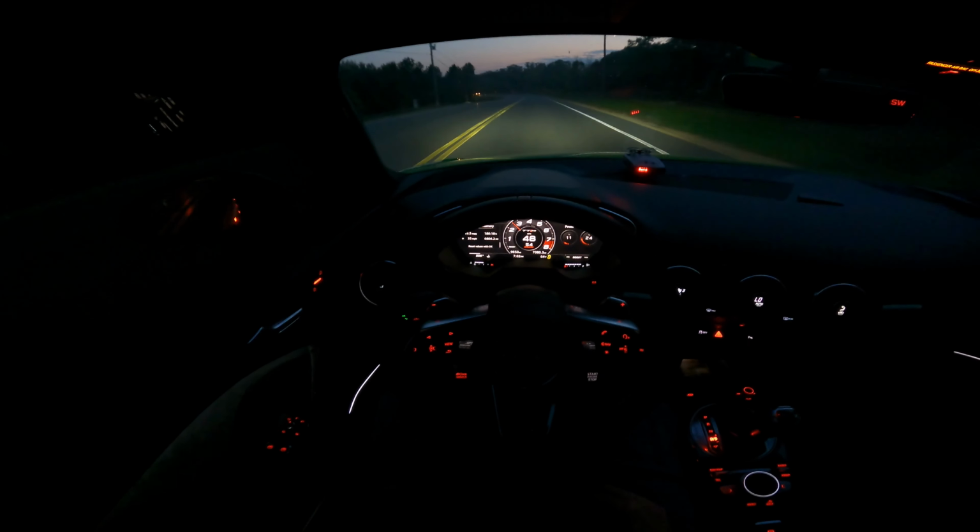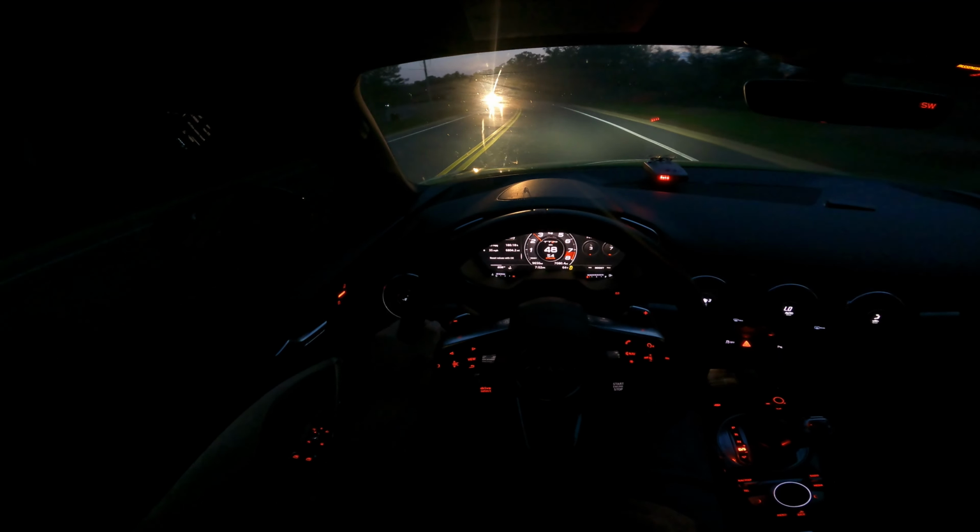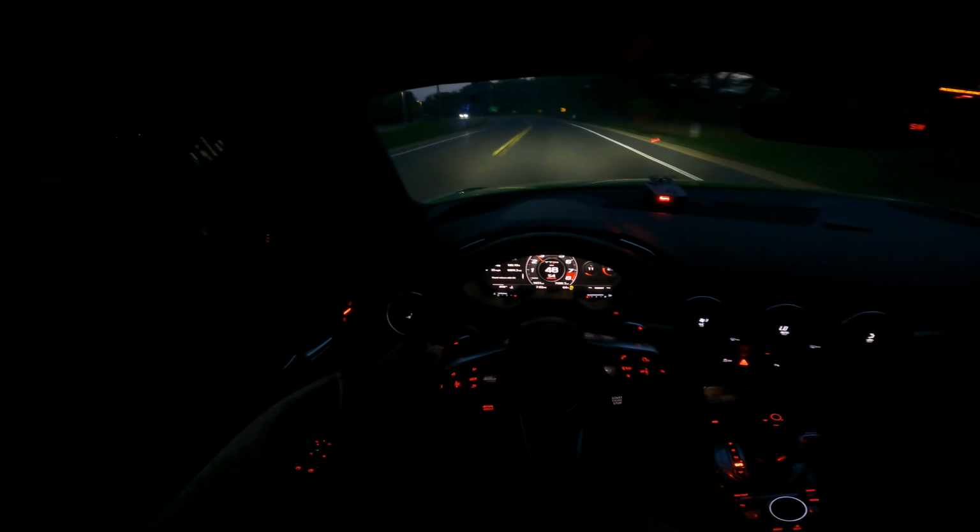It's dark out. I kind of live in the boonies in Mexico, and I don't want to hit any deer or anything.